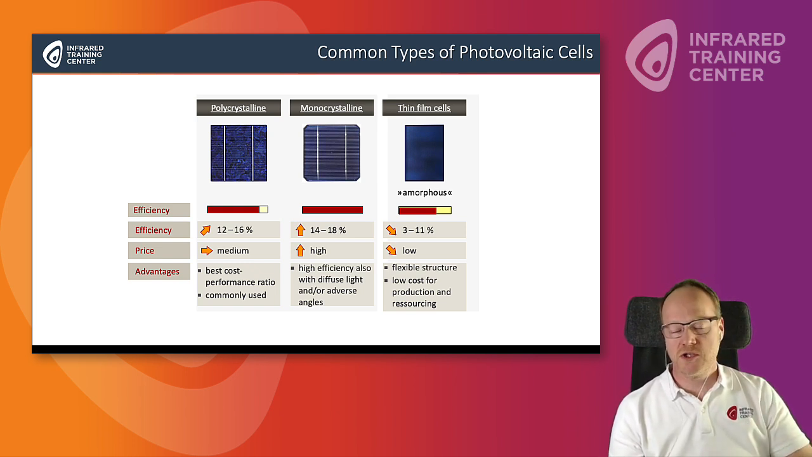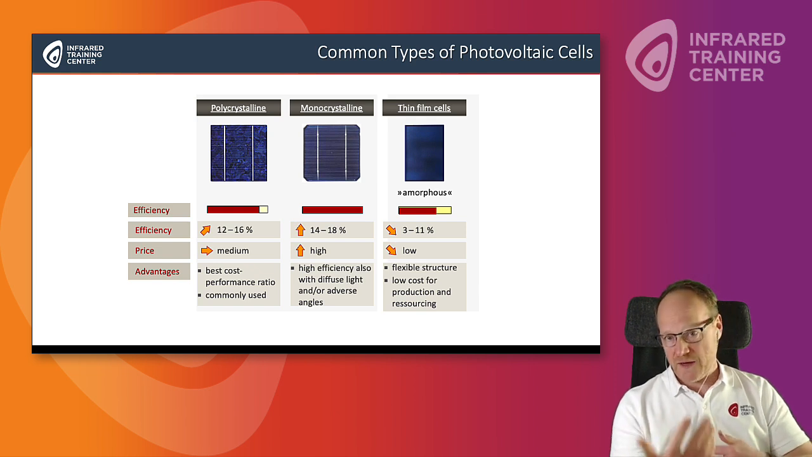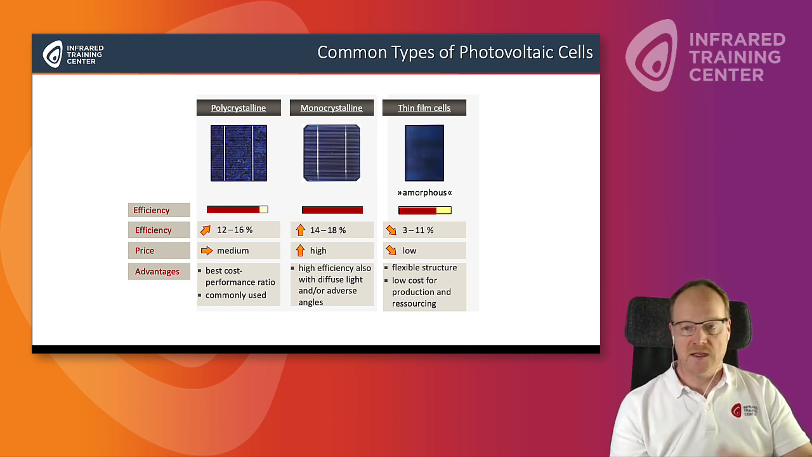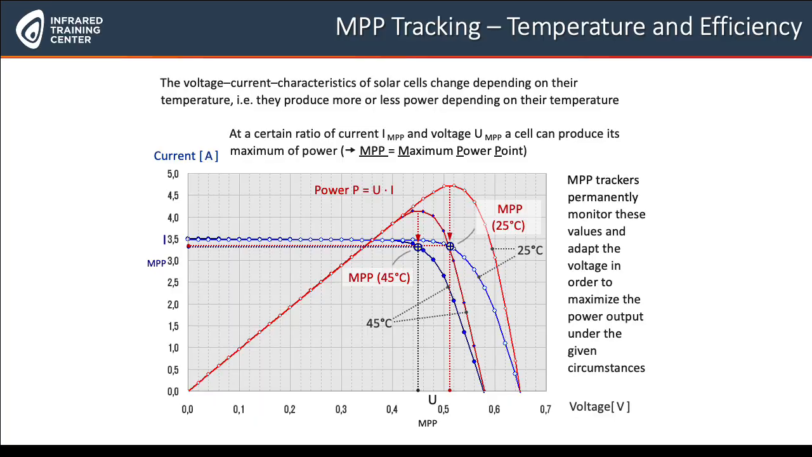The lowest or the cheapest ones are the amorphous thin film cells. They have a flexible structure, so you can bend them a little bit, while the others have a very firm structure. As I said, they're cheaper, but they don't have such a high efficiency, so you don't get so much money and power out of it. And you're looking for the best compromise between power, efficiency, and price.